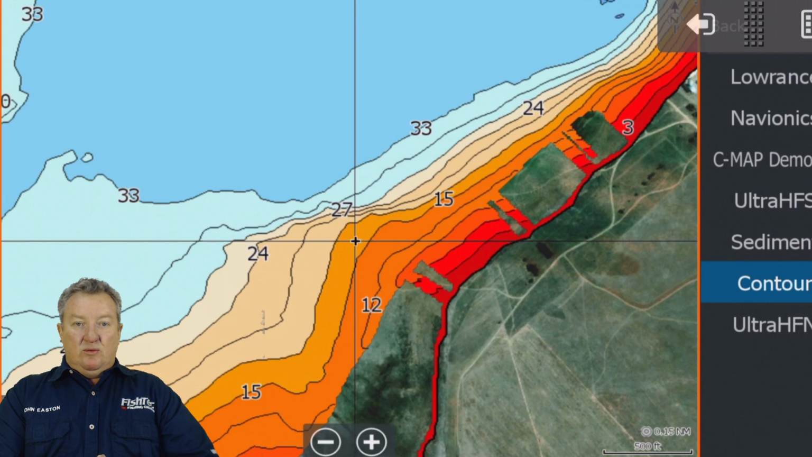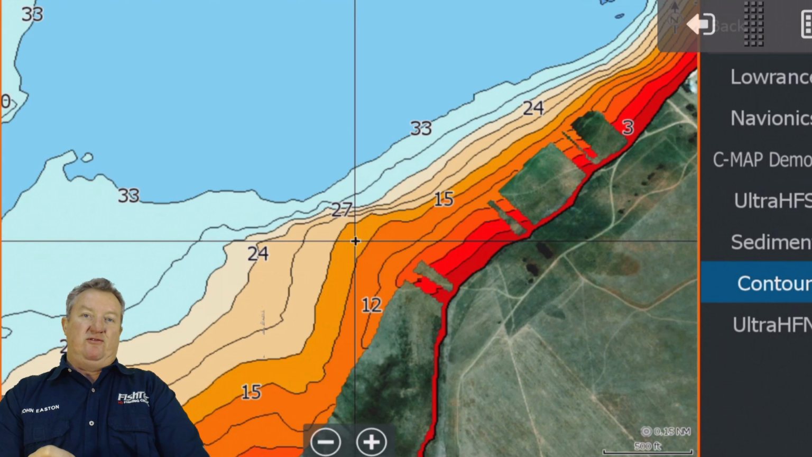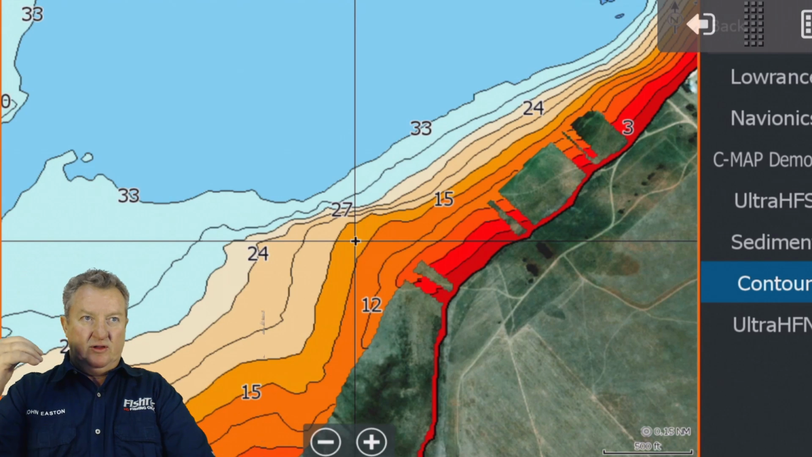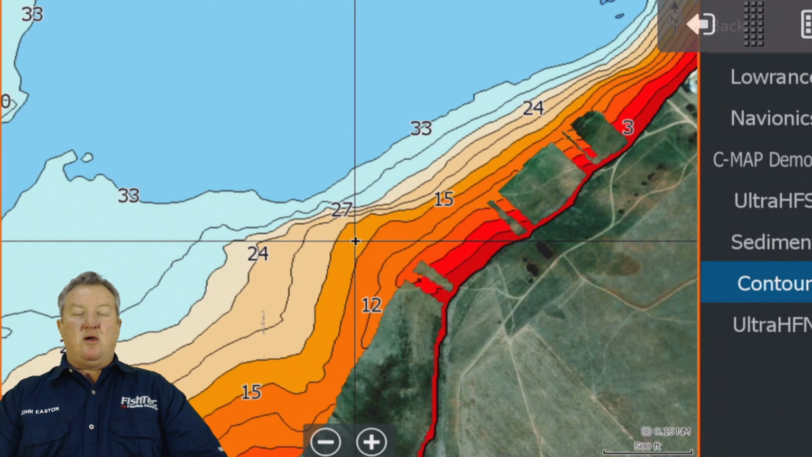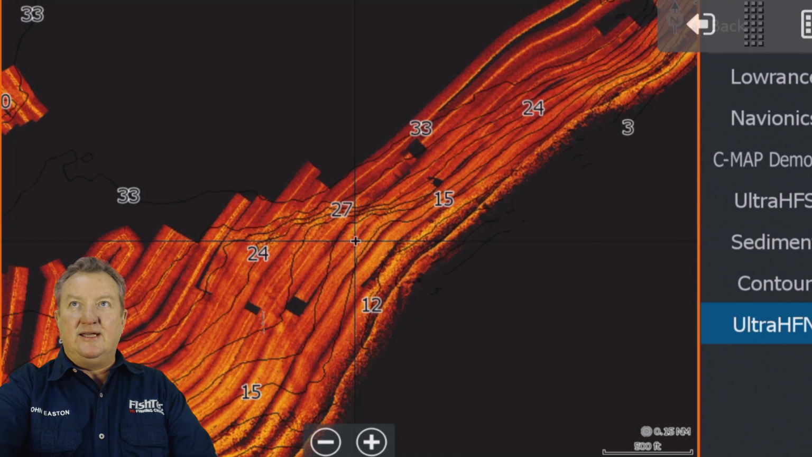Guys, back to the charts. The sediment did not have enough information. I think we all know that. It just didn't have enough information. Look what happens when we go to the Ultra HF now. Now we've identified this as a key area. Okay, let's zoom in and have a look what is here.